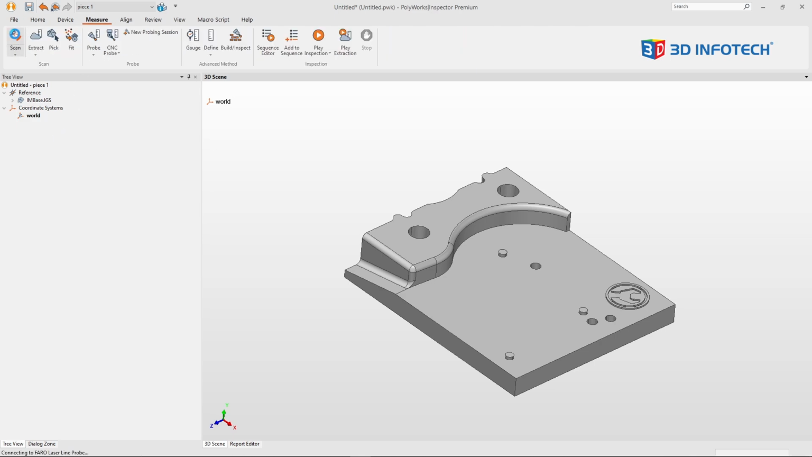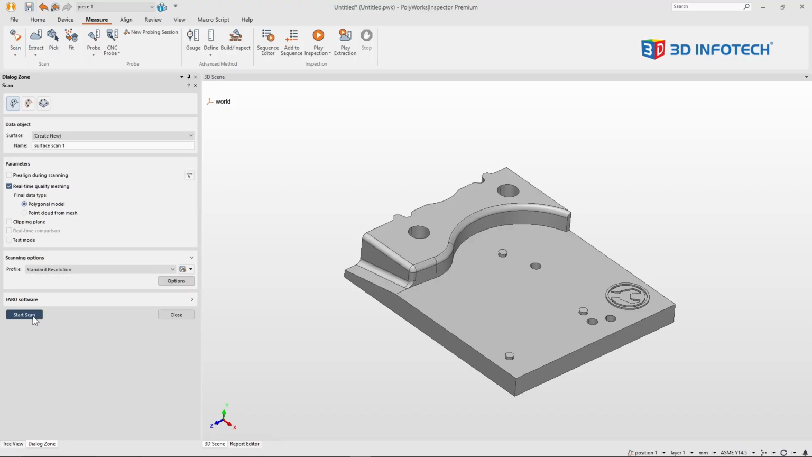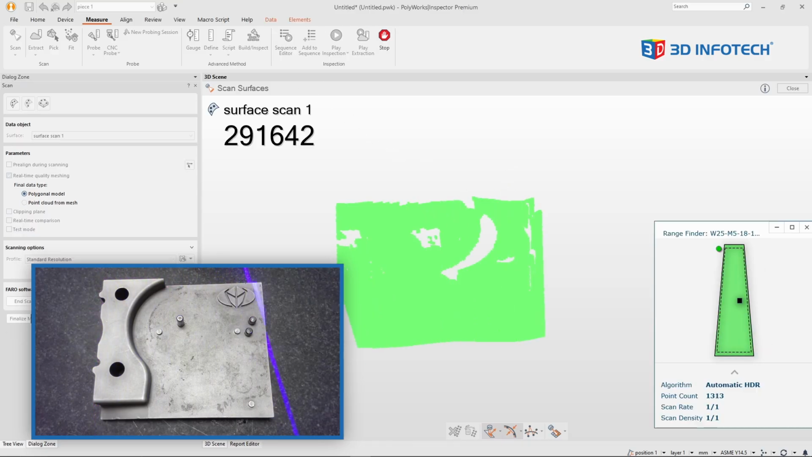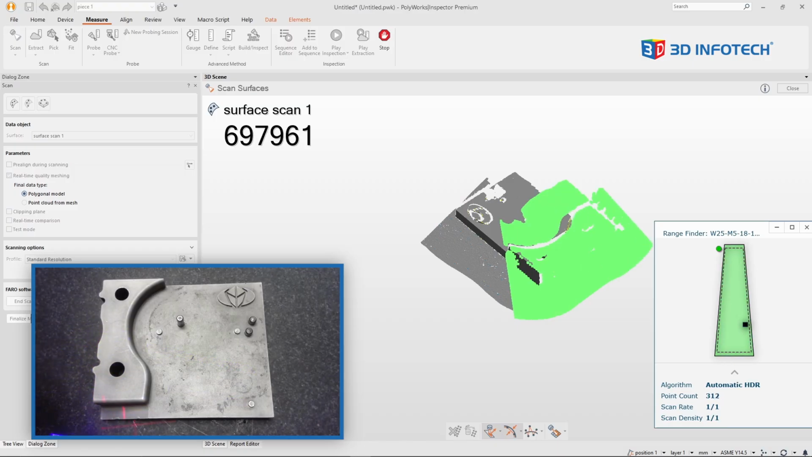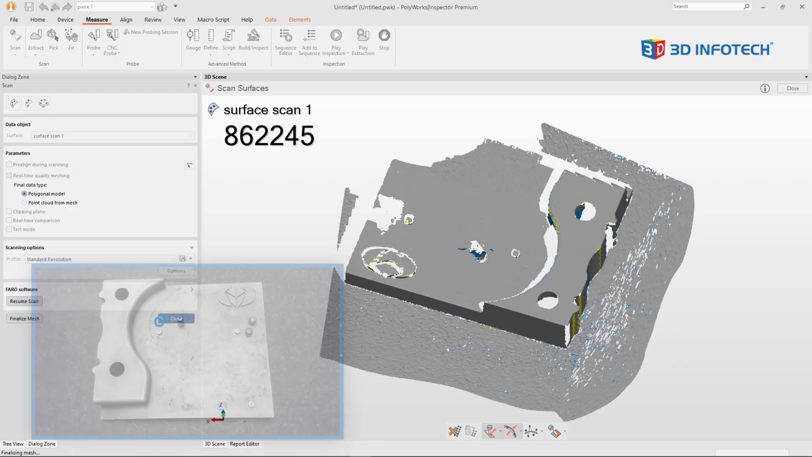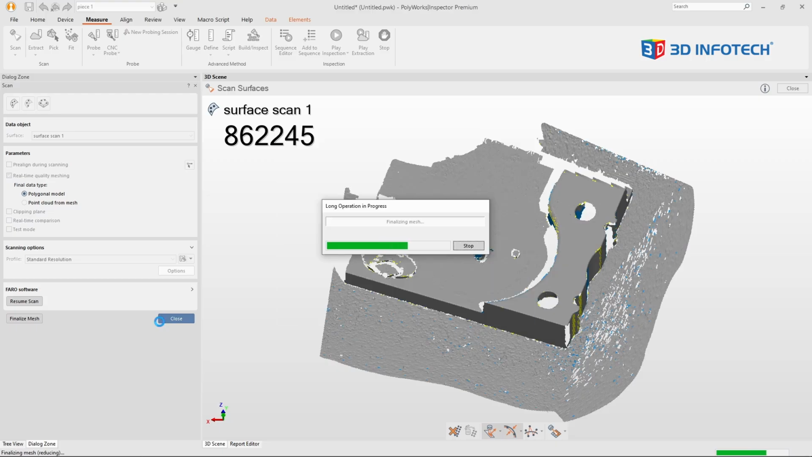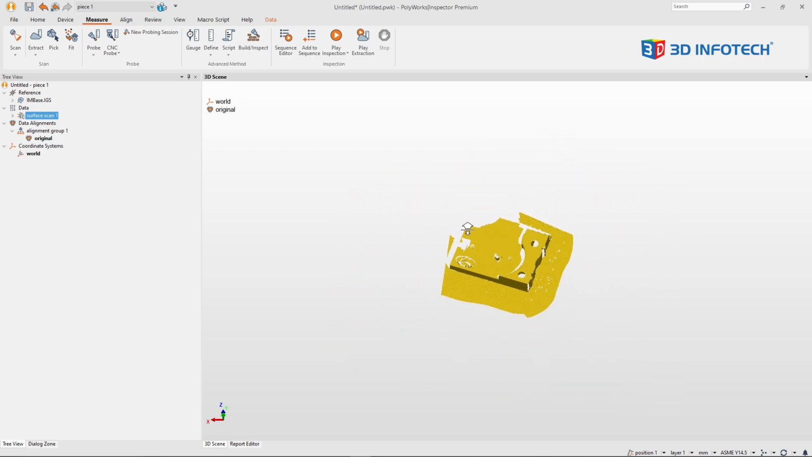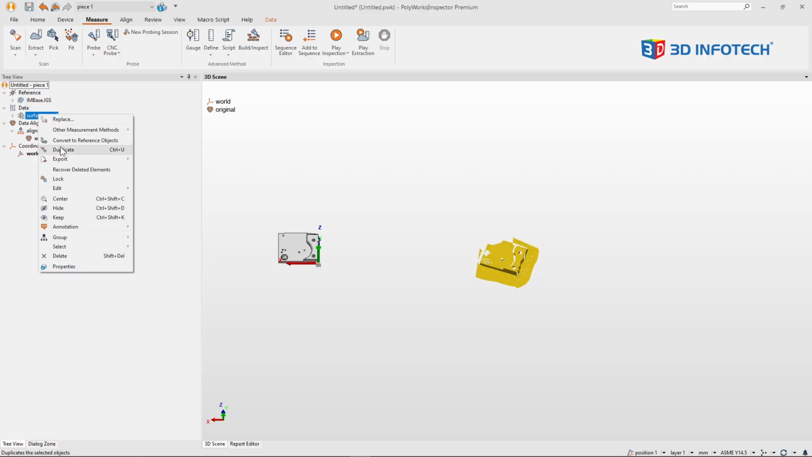Let me go ahead and start a scan. Start scan. And make a few passes. And notice, now that I have my scan, I have my alignment history in its original alignment, which is not quite overlaying the CAD. Let me go ahead and delete this.